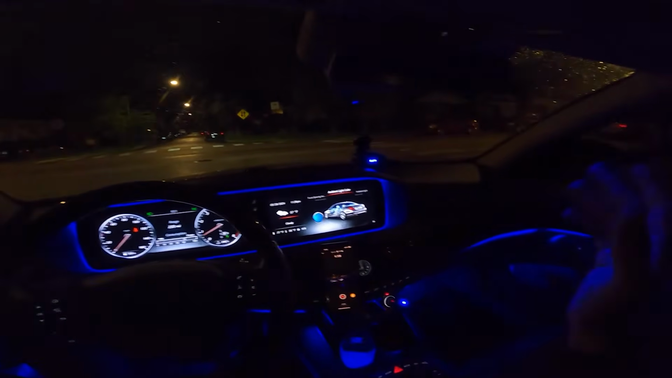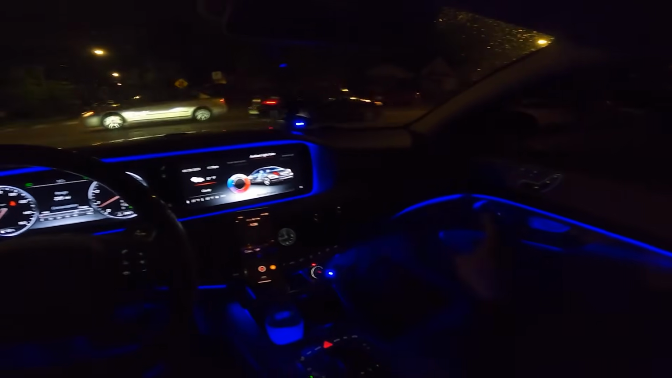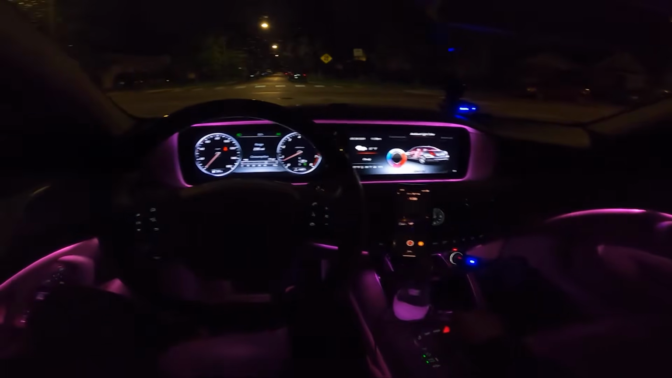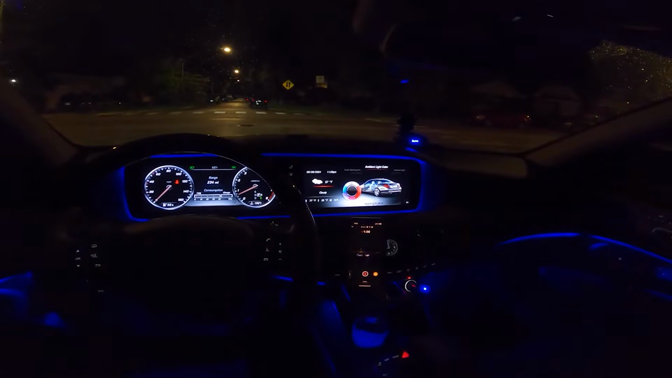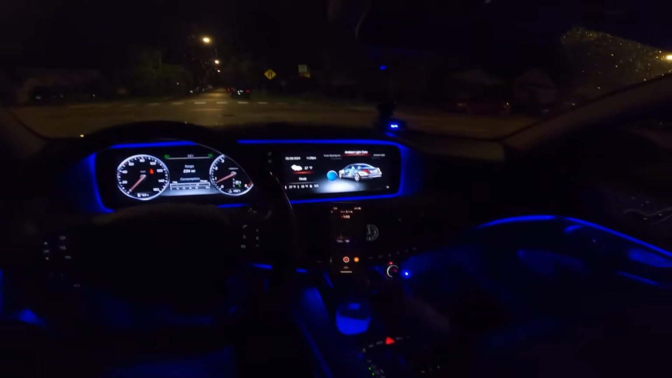So we're gonna take a little cruise downtown. Let's go for a ride in this thing. The most beautiful thing is you can change these colors here. I just wanna show you all the different colors of the interior. You got reds, sunset orange. There's so many features in this car. Daylight white. I like that blue. I think we're gonna leave it with the moonlight blue.